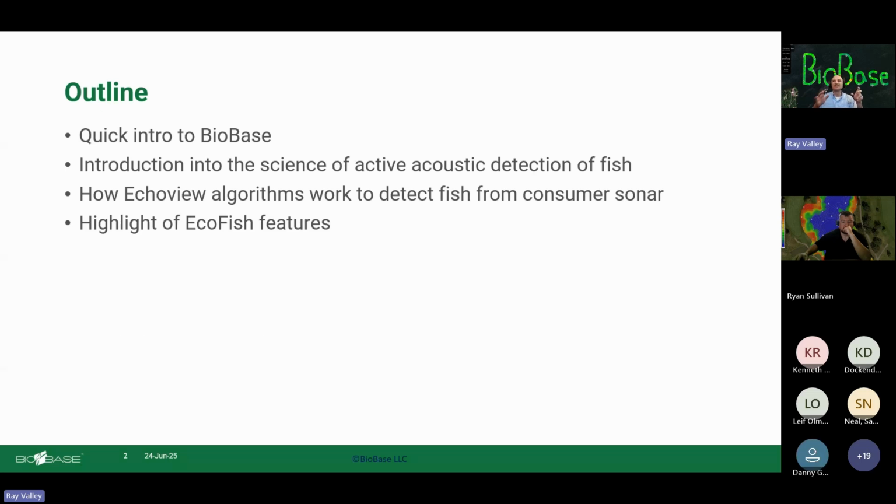There's a little confusion on the words, but EcoView is the company that we partnered with to create EcoFish, and some people have called it EcoFish, which also would be an interesting name for the product as well. But we went with EcoFish, so we've got to try to keep all that straight. But that's all right if you get those confused.